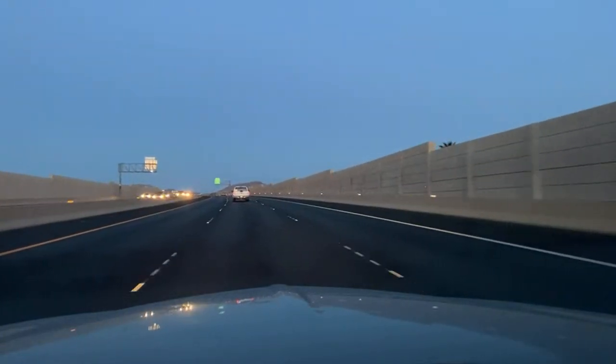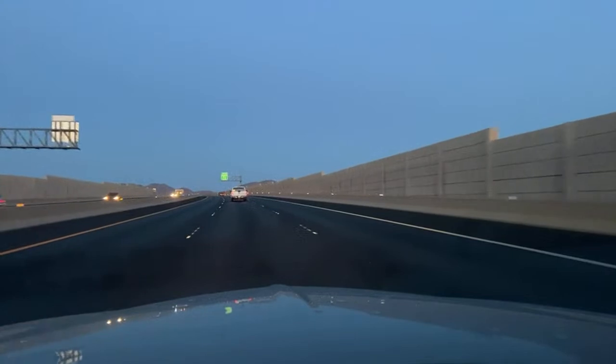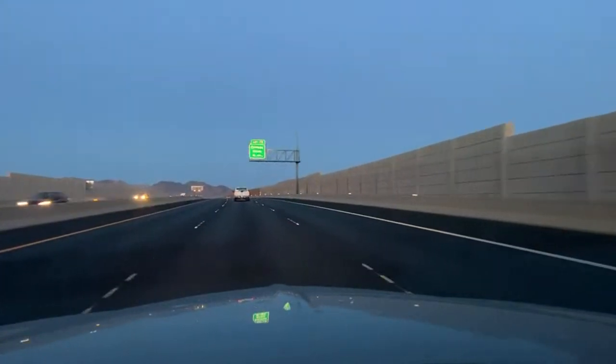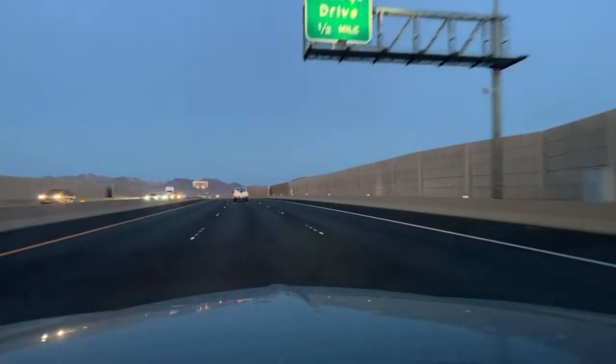Well, night, clear skies. Should be able to see for a long distance. Mike Barker, welcome. Good to have you here. We're 19 miles away from the border.